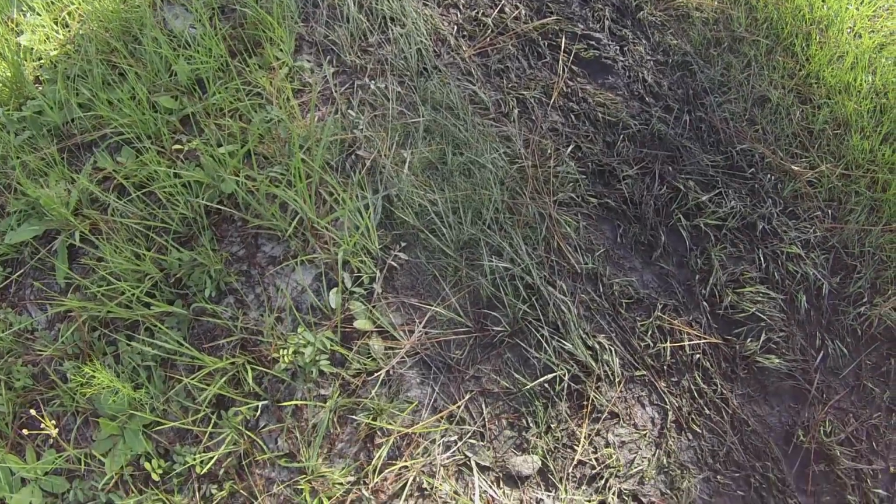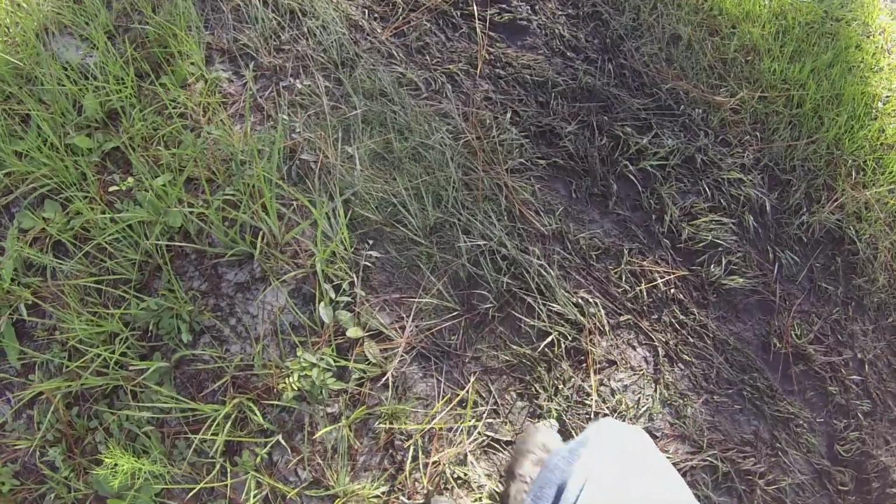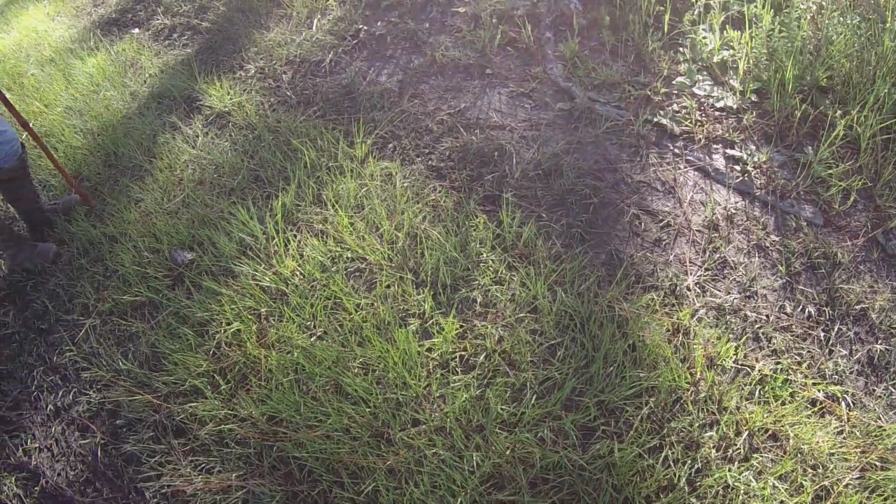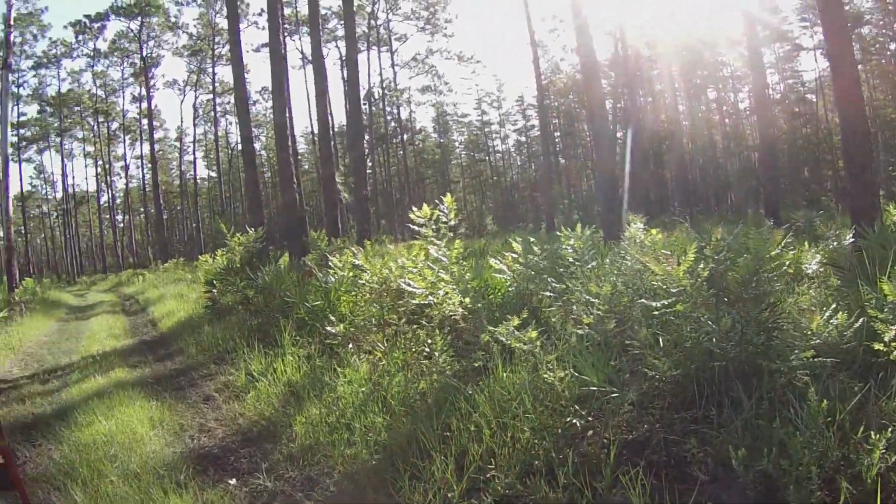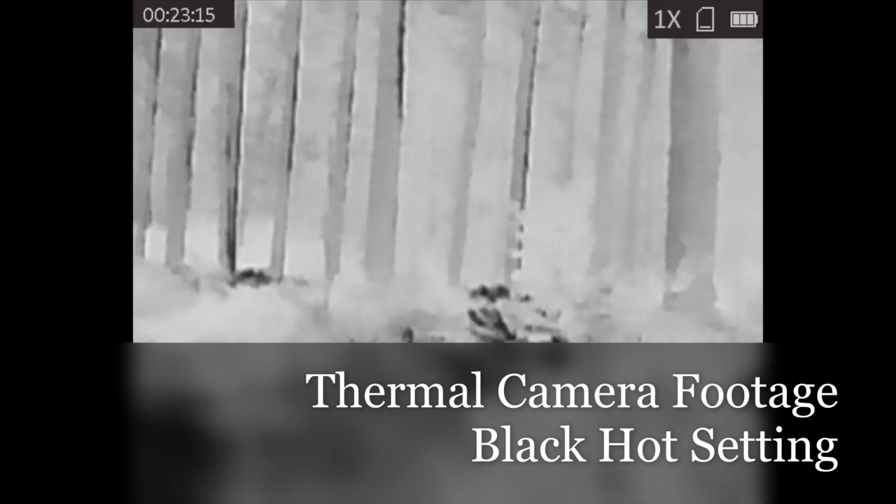Okay, so this is really going to show you where the thermal camera comes in good with the tracking. With finding where they're at, where they're moving through, and then being able to film them with the thermal camera, because this picks up heat. With our eyes only being able to see 1% of the light spectrum, we could not see these, although you can see they're really close to us. The thermal camera picks them up because they're giving off heat just like we do.